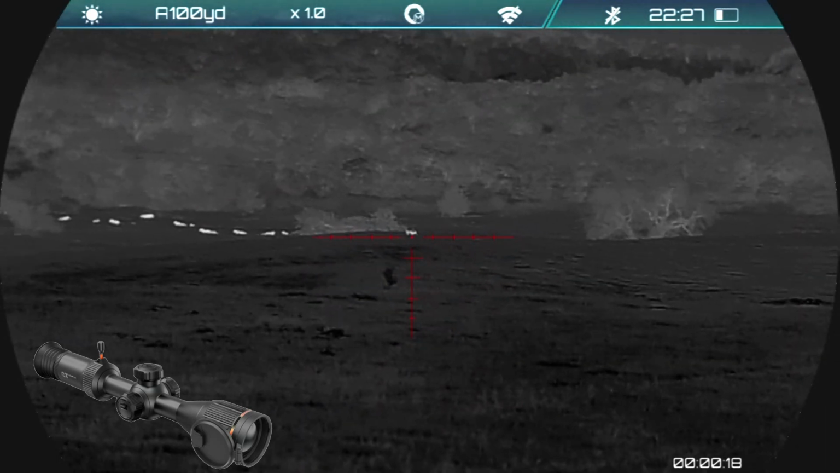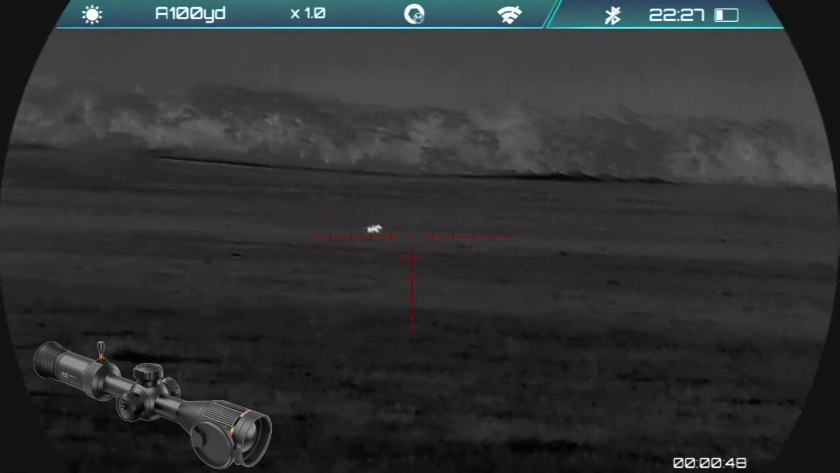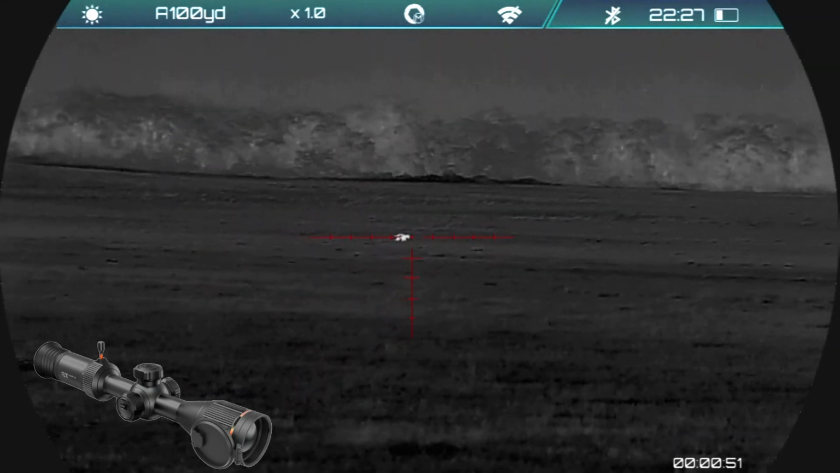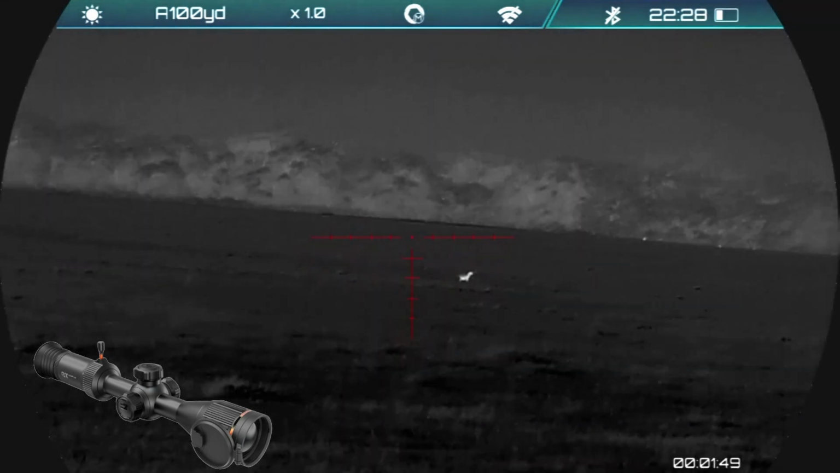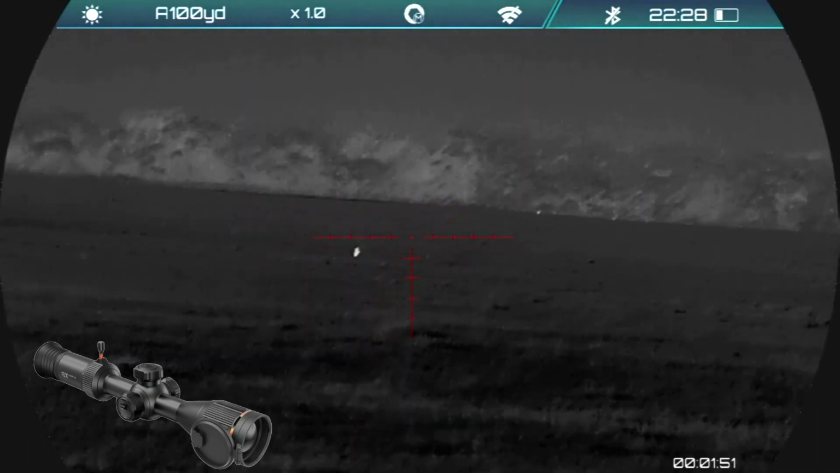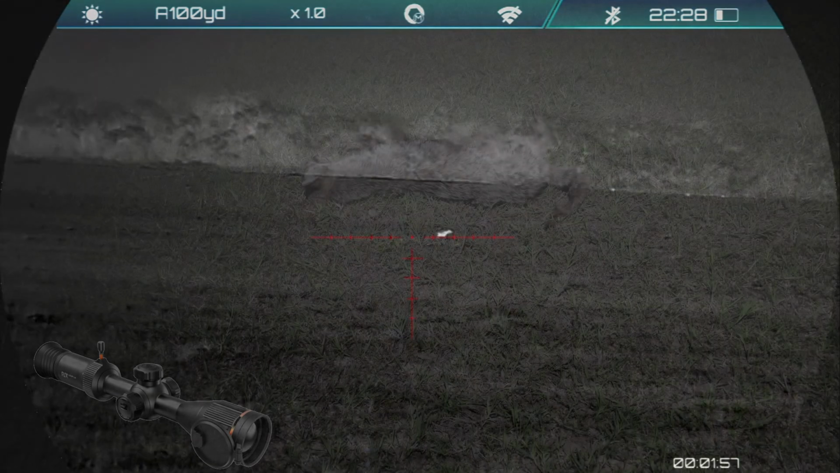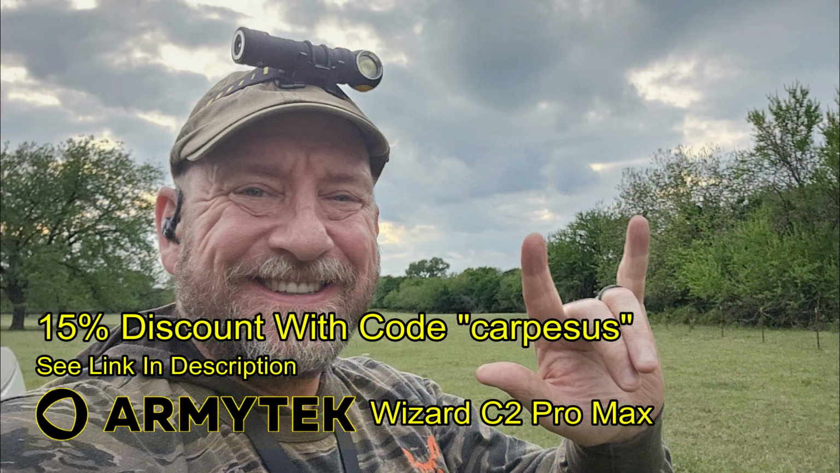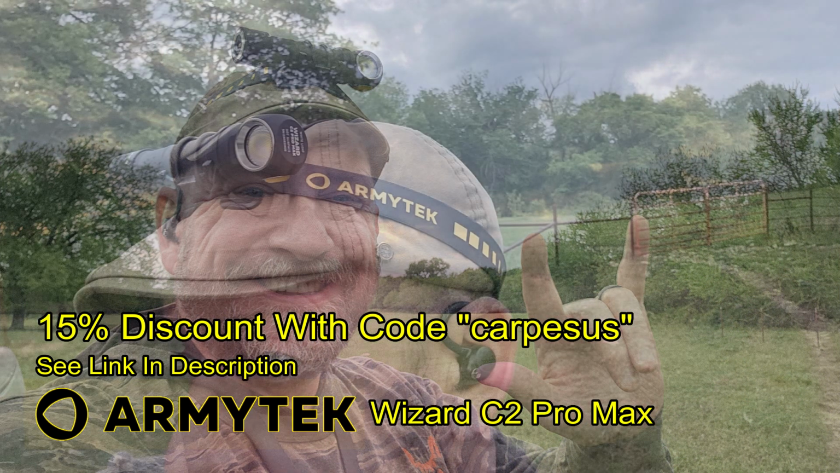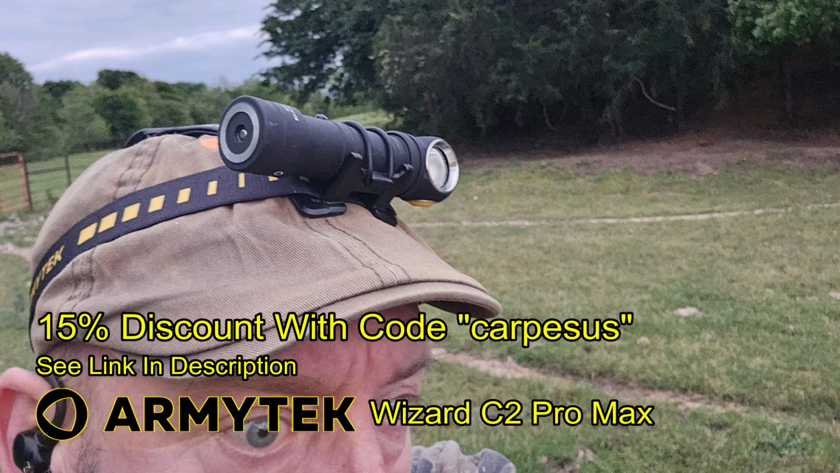Connected with the coyote, behind the shoulder and through the liver and a little bit low. This coyote runs and runs, finally slows down. I take another shot at it just off the nose, and it finally collapses in place. This coyote happens to be another female, was not pregnant, no signs of having nursed previously, appears to be very young. Now the light that I'm using is an Armytek Wizard C2 Pro Max, and you're going to see more of its use in future hunts.